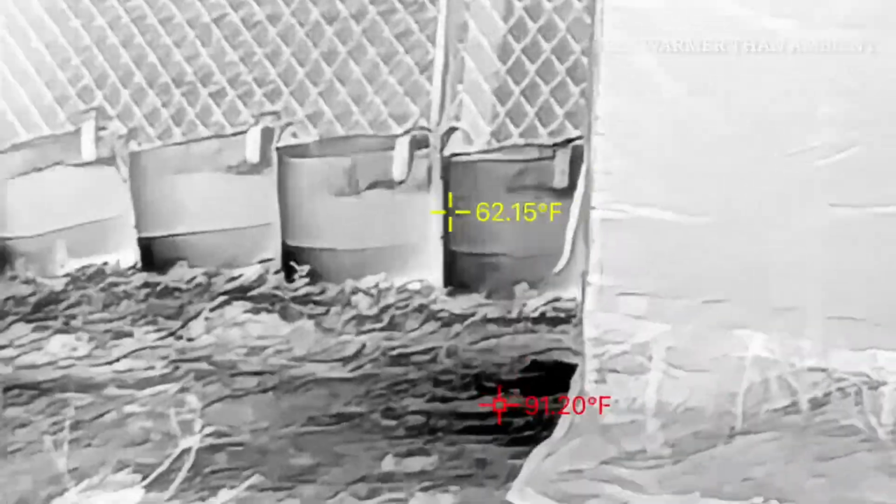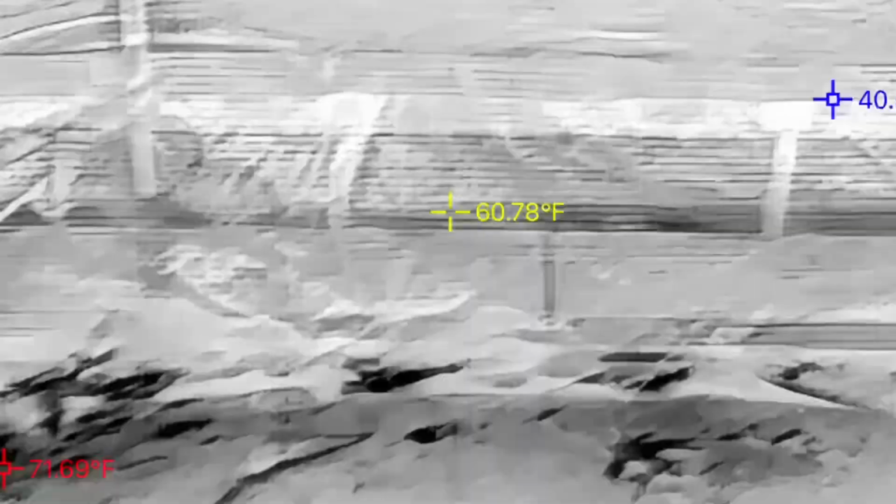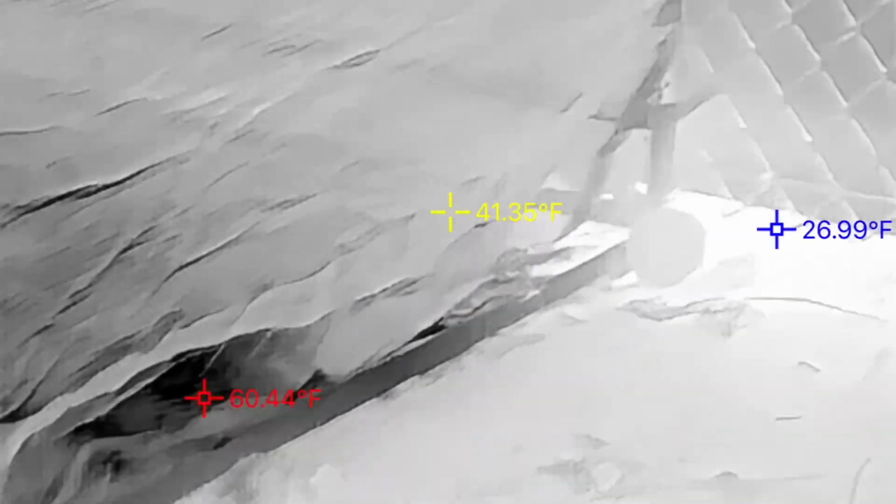More of the Raxley bags actually showing up as quite warm. But let's go ahead and get a little temperature reading inside the greenhouse, because one very important aspect, of course, is that the greenhouse is shielding the interior from wind. Keep in mind that we are on black hot, so the black areas of the image are the hottest. And pay attention to the temperature readings if you care to believe them on the screen. So the protection from the wind is doing a fantastic job with the greenhouse all sealed up.